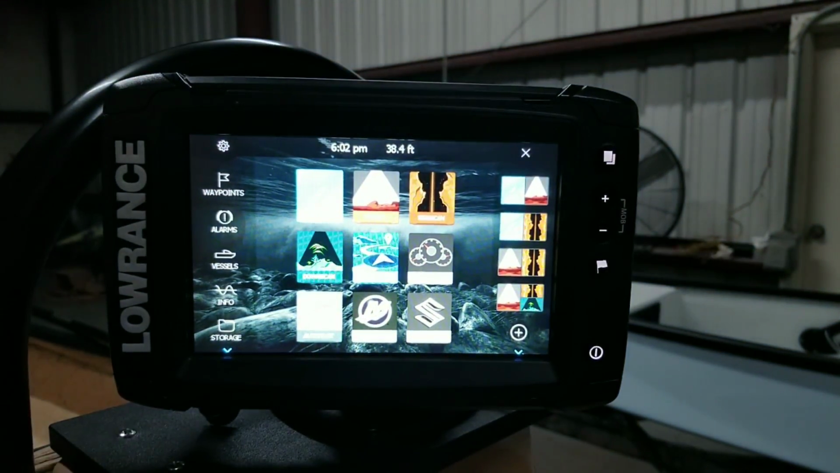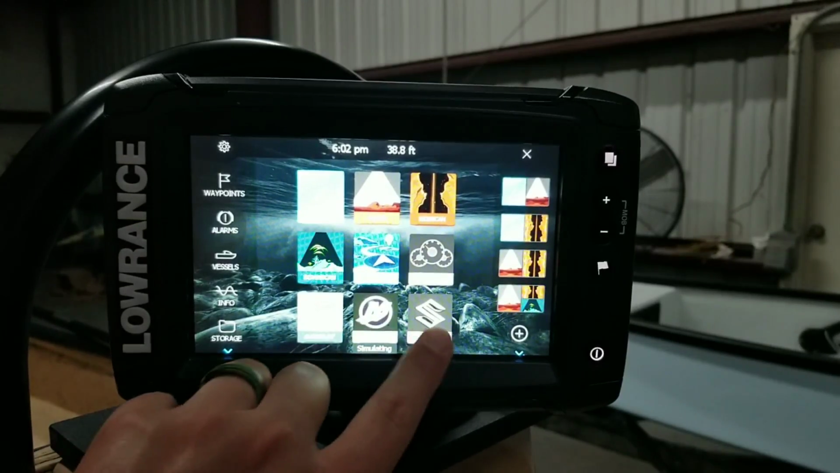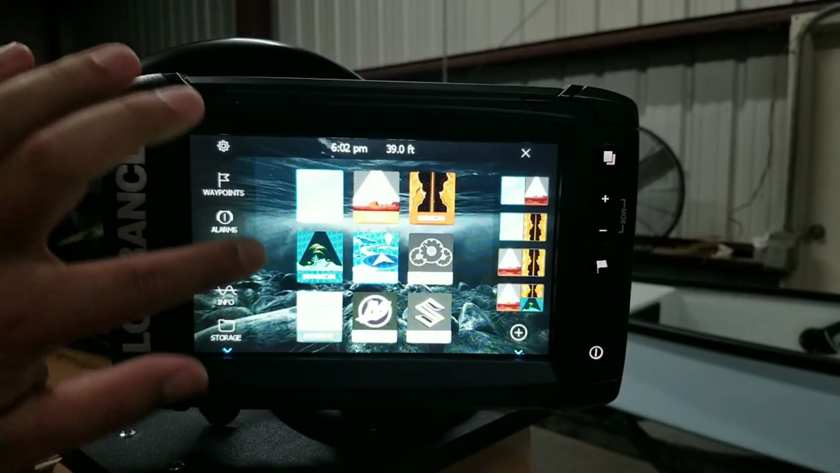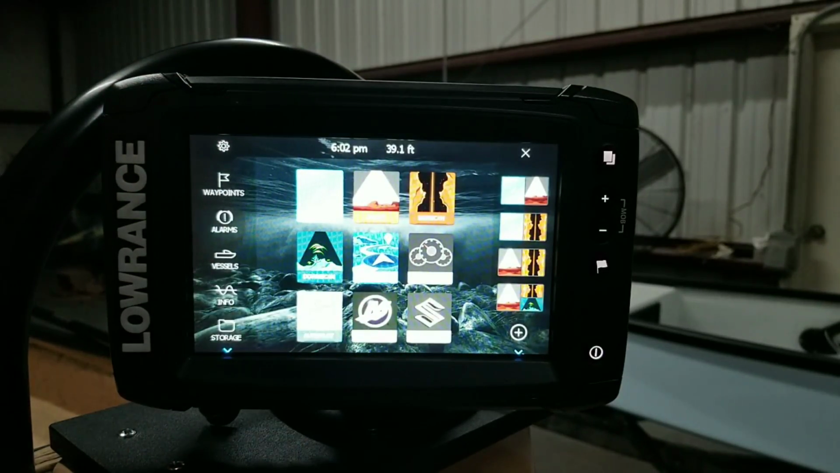For example, we don't have autopilot. We don't have the engine set up. We don't have Suzuki. So again, you're just going to have these top 6. We're not going to worry about this. This isn't stuff that we're going to see on a basic unit.